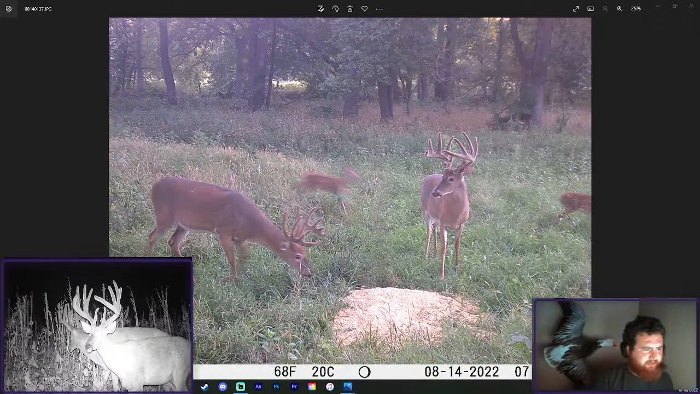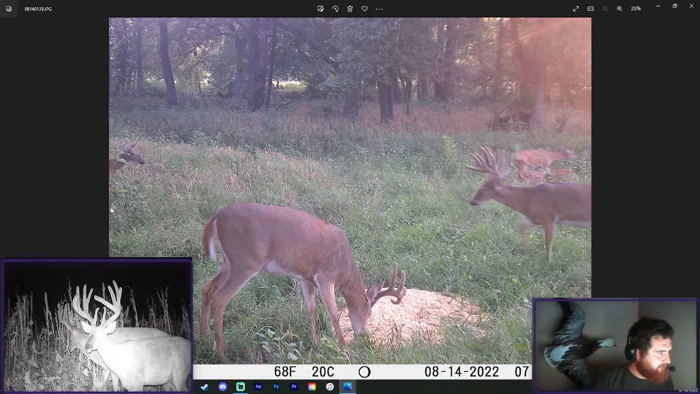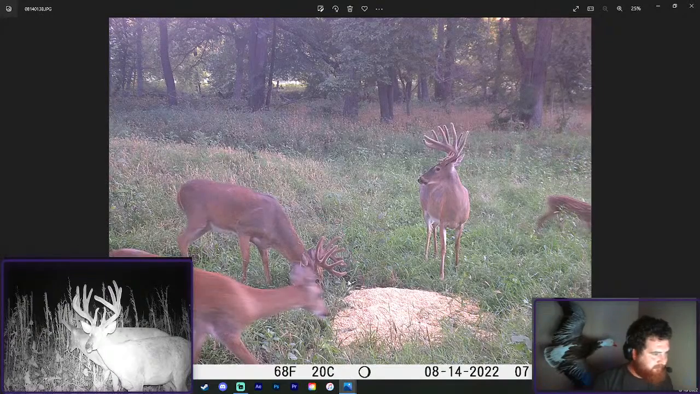Good start. And look at this, 7 o'clock in the morning. This is when it was really hot. I guess it's 68 now, but it was getting really hot during the days. Is that another fawn or just a doe? That's just a small doe.